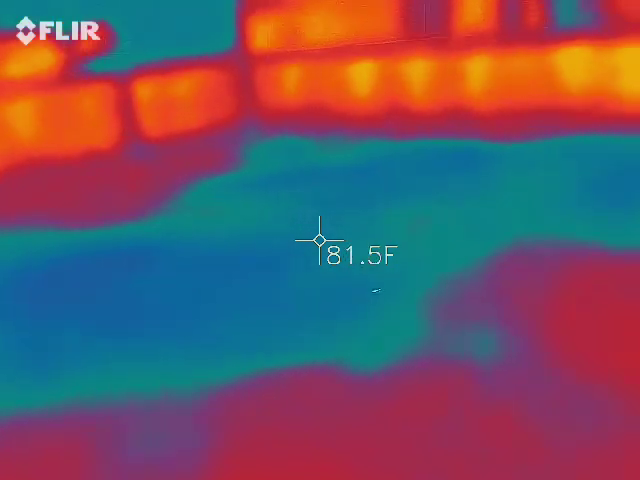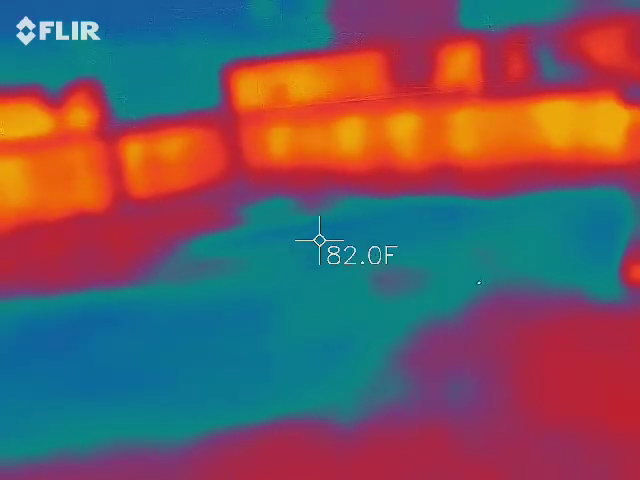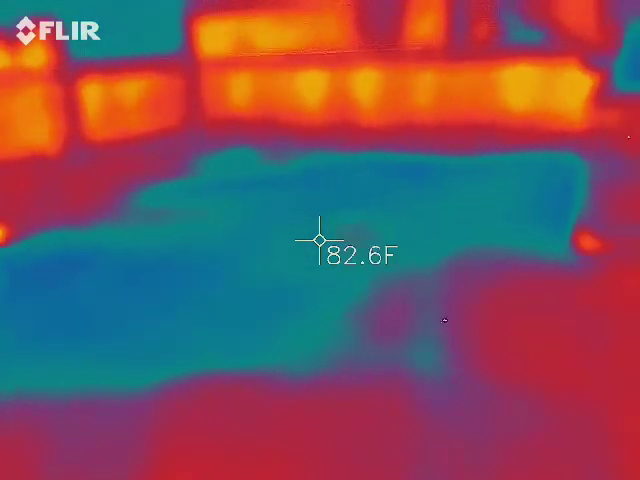So all this is pretty much blue, but I was just trying to figure out if it's different density and different heights of the... we have different types of, like there's sand in there too. Yeah. So it's going to be, yep. Yeah.